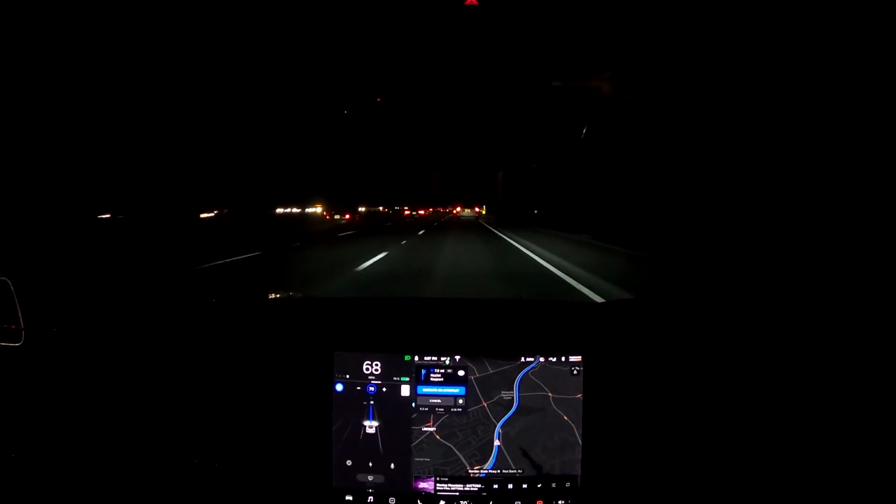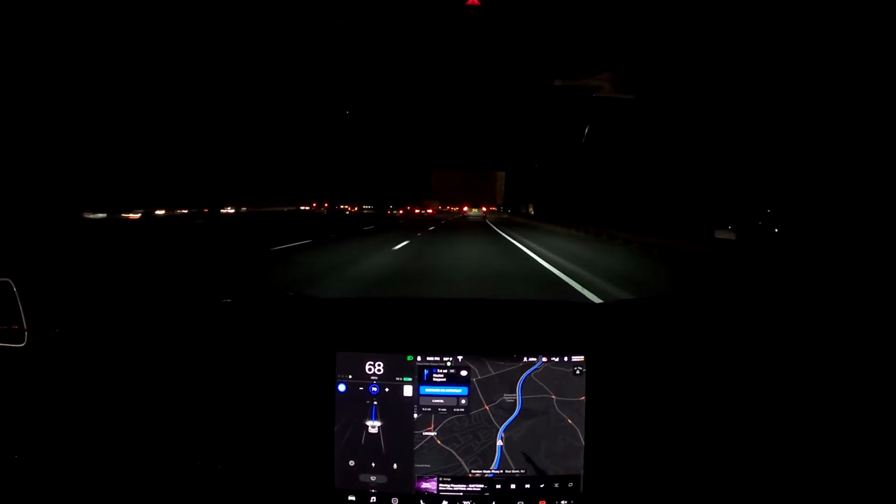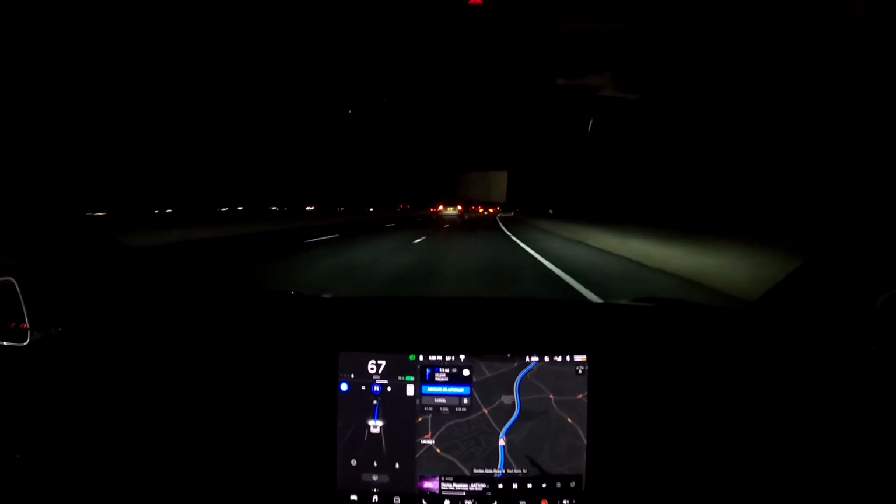So I really just want to see, because there's a bit more traffic now on my way home than on my way to work. We'll see how it reacts with moving lanes and what it wants to do.